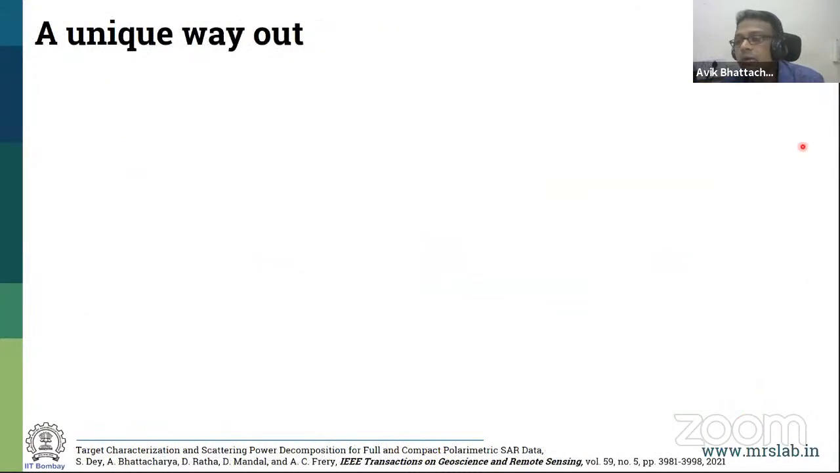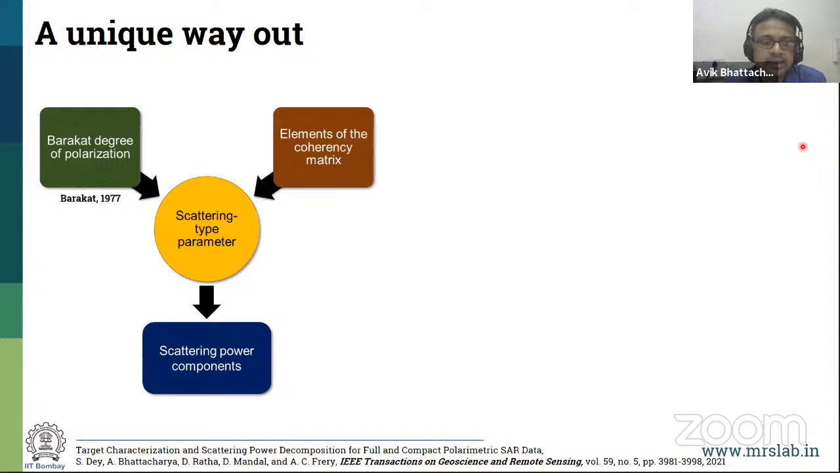Another unique way out, I call it, is this: I take the elements of the coherency matrix and I take this information, which is called the Barakat degree of polarization, given by Barakat in the 70s. It has been rarely used in the domain of full polarimetry. It gives you information about the amount of polarization. This is called the Barakat degree of polarization, not unlike the conventional degree of polarization, which is used mostly in ellipsometry. From there, I utilize the scattering power type and I get the scattering powers. This is a very simple way.